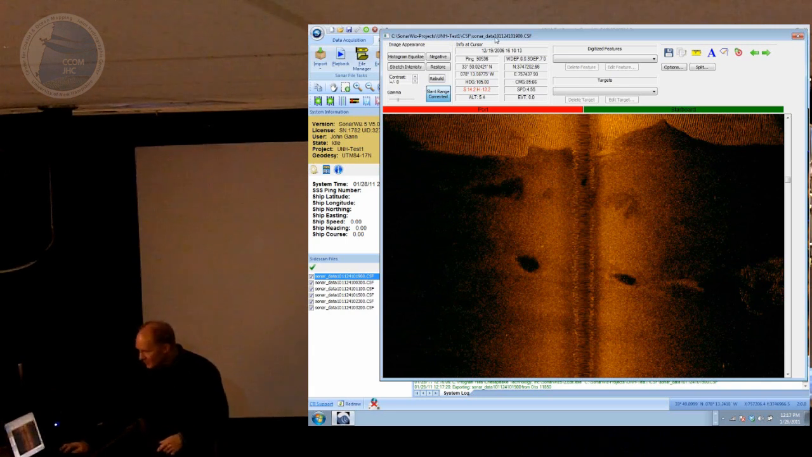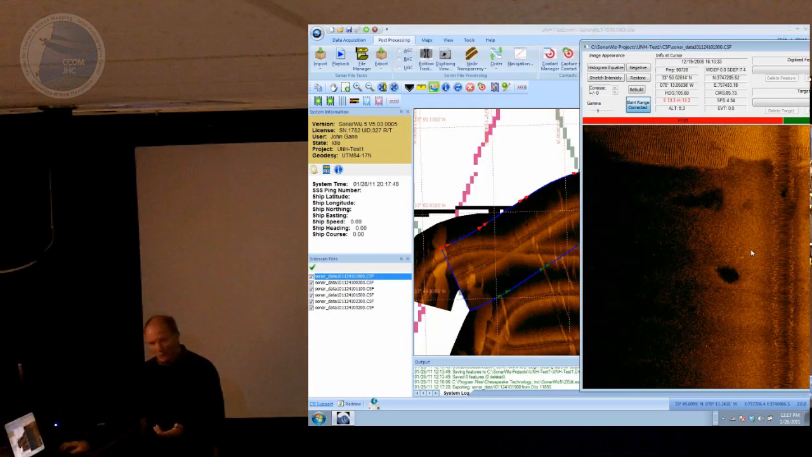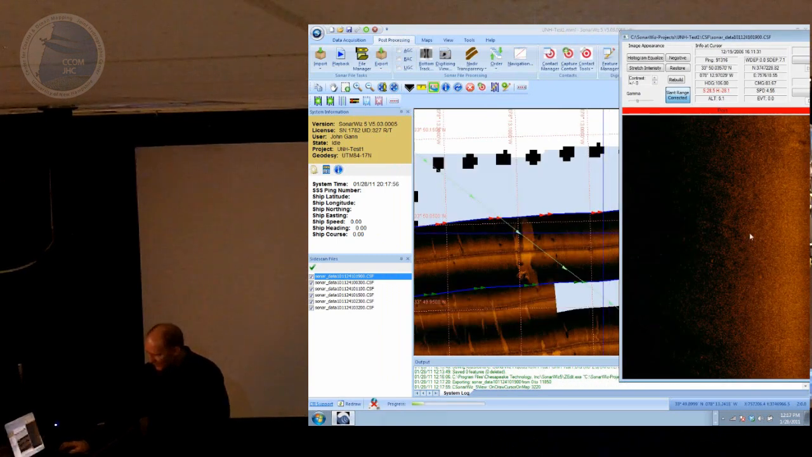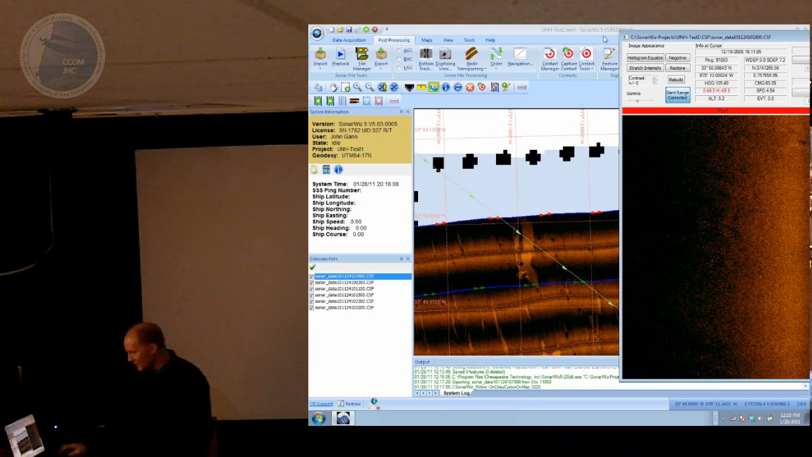Since we have this window up, it's nice. SonarWiz really benefits from having dual monitors. But one thing that you can kind of see is maybe as I move the cursor around in this waterfall view here, it shows the cursor location in the map. And that's kind of handy when you can always see things better in the waterfall view than you can in the mosaic because it hasn't been really distorted by the geographic projection. It's kind of a handy thing.